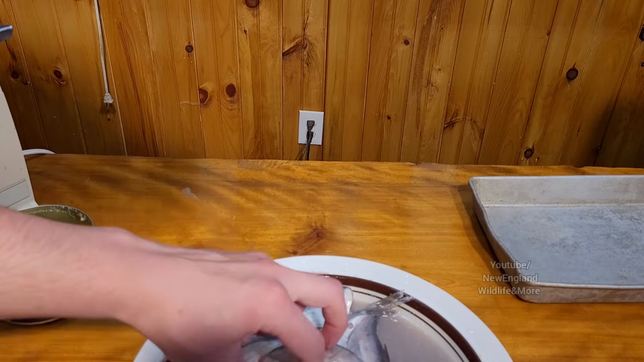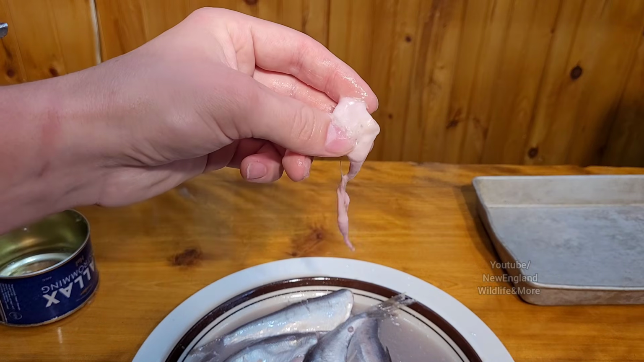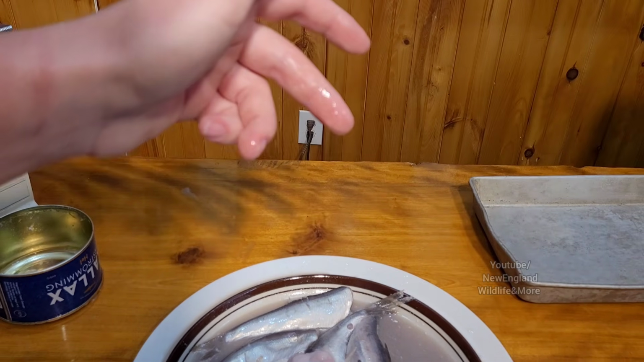Now, it's full of so much gas. Oh, wow, look at this piece. When I picked it up, it was like a solid. It fizzed, and now it's a pile of mush.